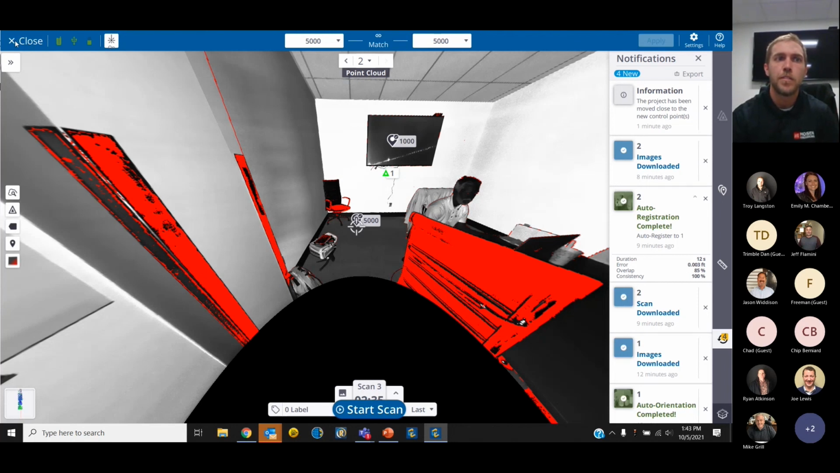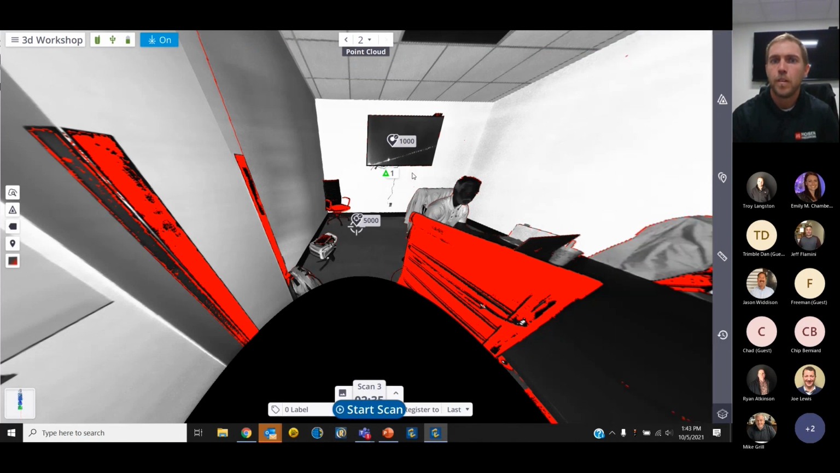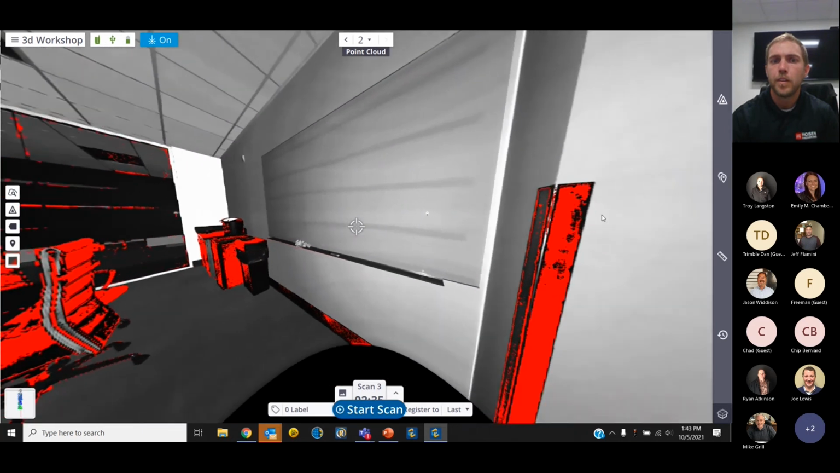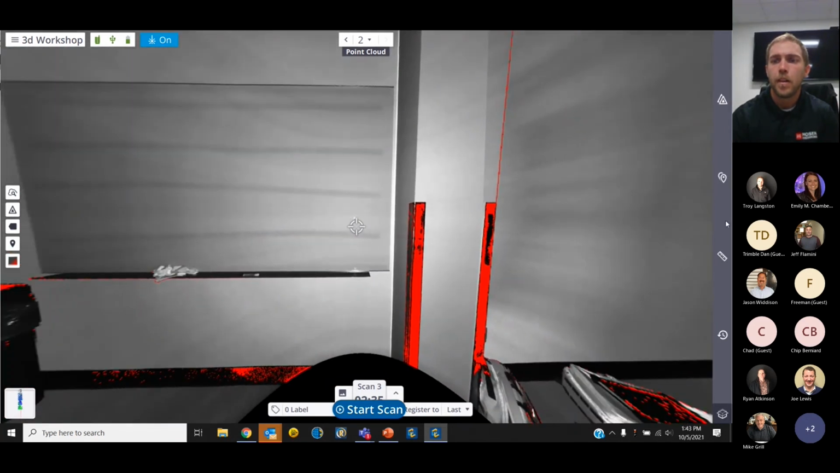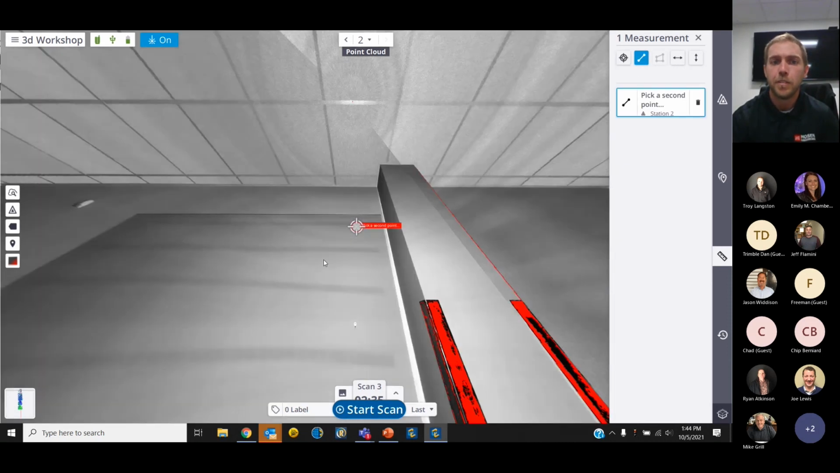Okay, let's close out of the georeferencing tab. And we're going to take a look at our measurement tools that we have. Okay, so we do have the ability to do a single point, and where this would be useful is if we already have georeference data with actual coordinates. We also have the ability to do a point-to-point measurement in any direction.